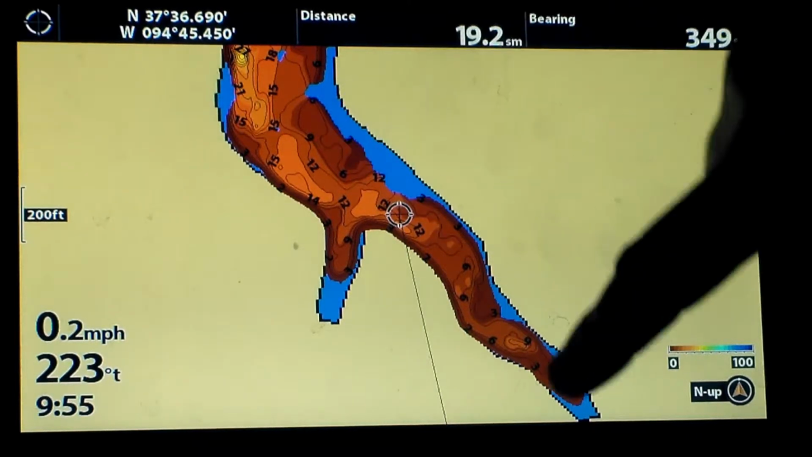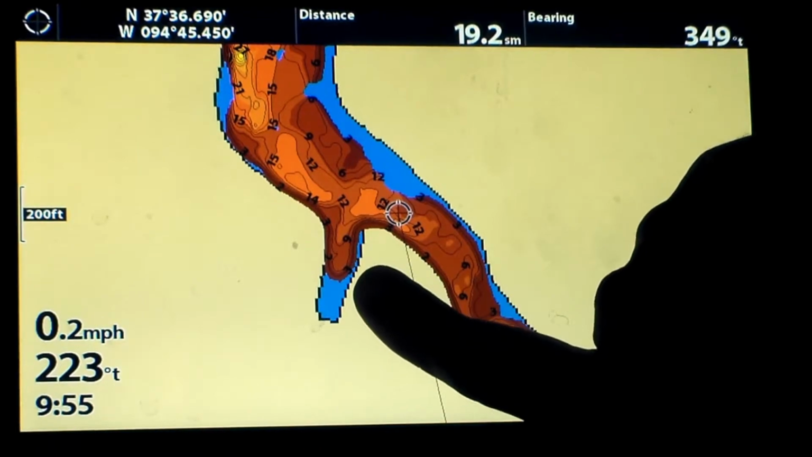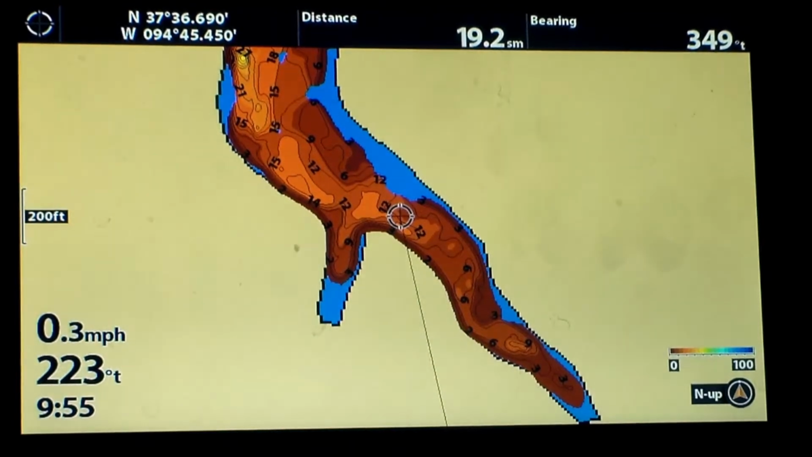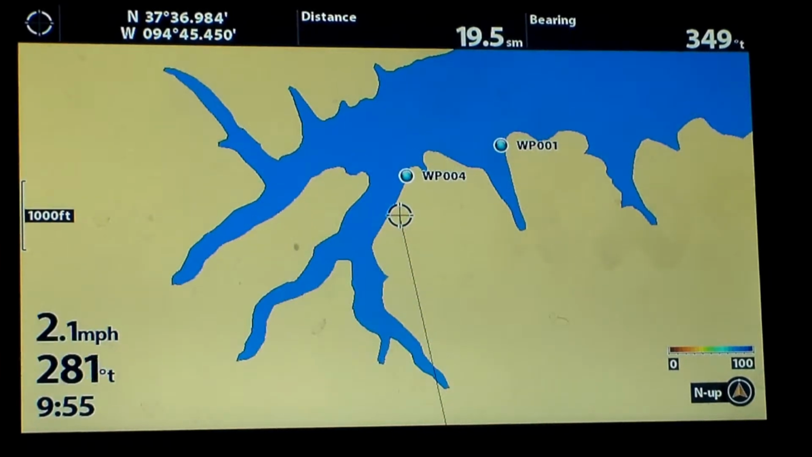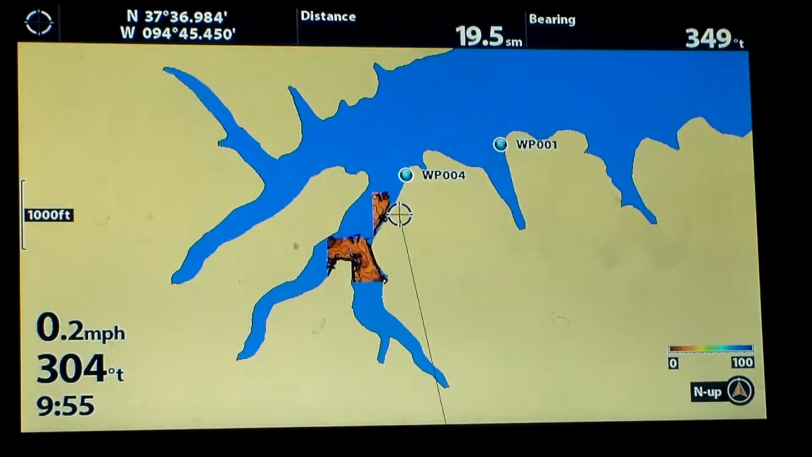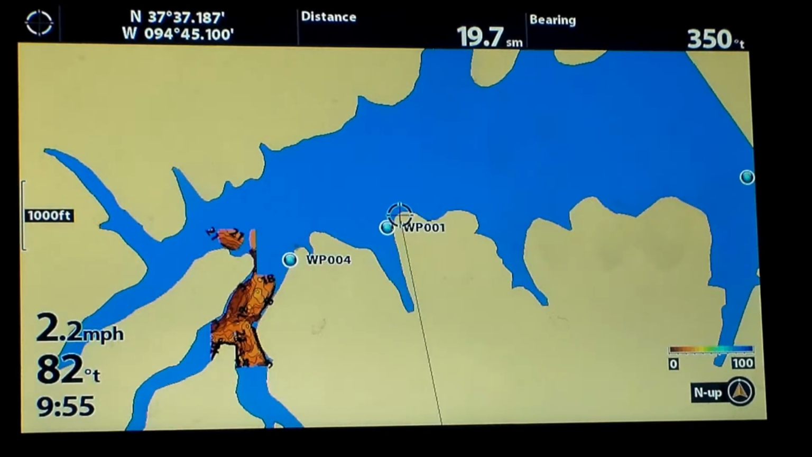So we've been fishing this part here. We've gotten back in this little arm here. This gets shallow, less than a foot when you get way back up inside here. We caught a decent one out of there last week. And then what we do normally is we will buzz out of here, kind of fish our way out. It gets fairly deep though, so we try not to waste too much time.